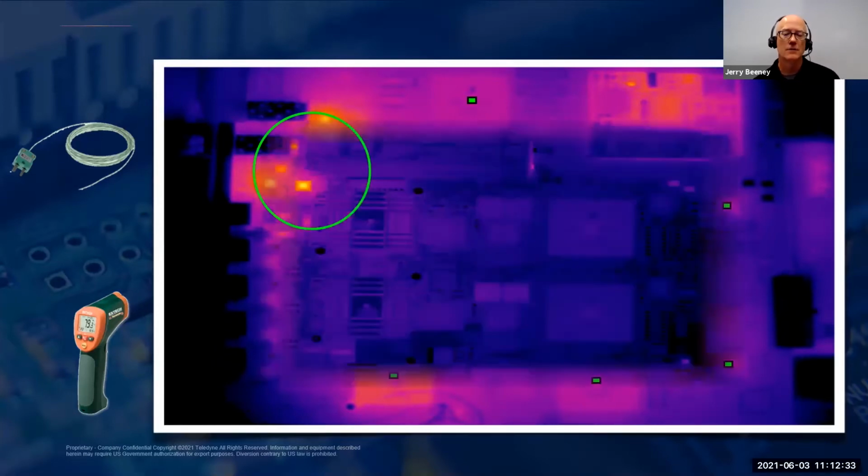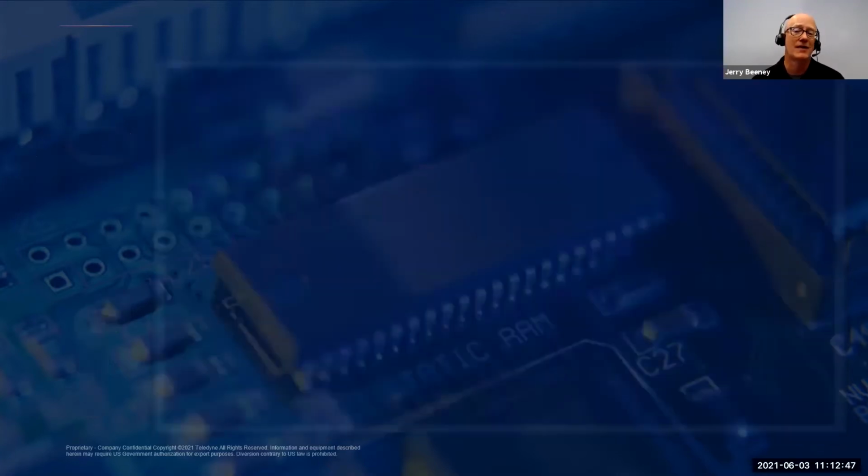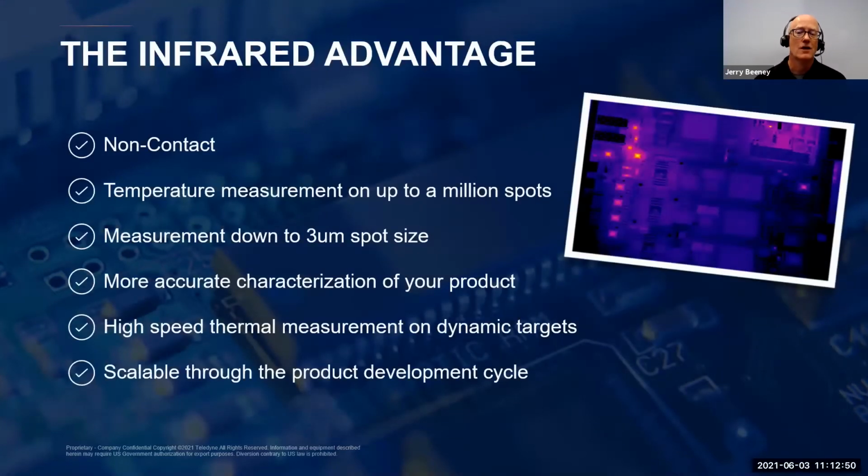And unknowingly, they actually uncovered a totally unique hotspot in a remote area of the board that no one had even considered. And only by using that high resolution infrared camera were they able to find that hotspot that day. So this is really a great real world example of how infrared thermal imaging can provide a number